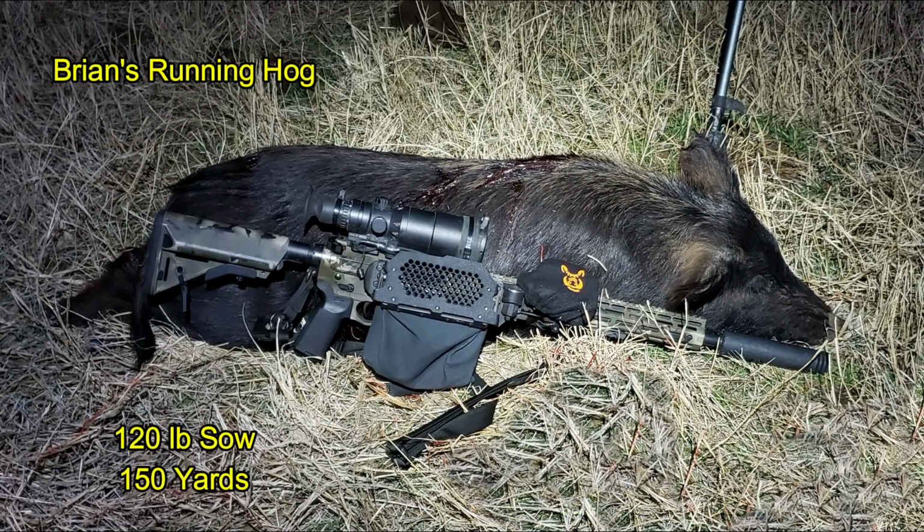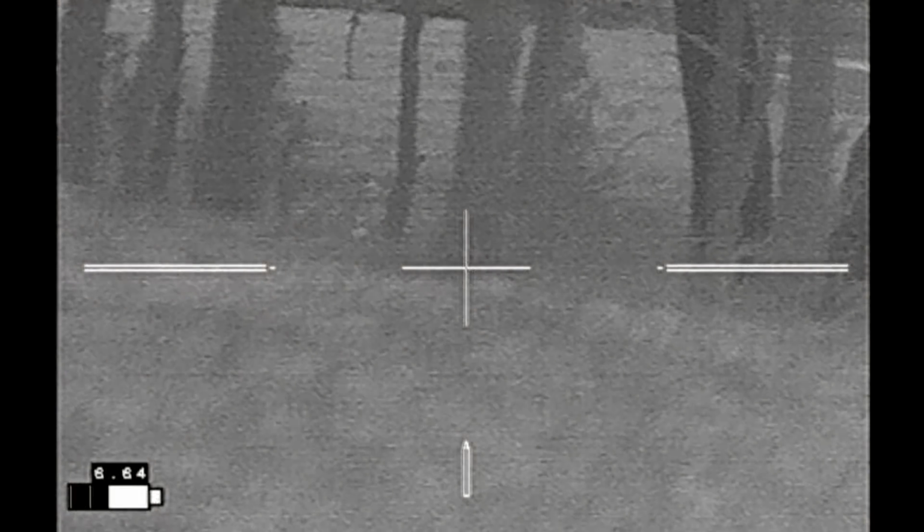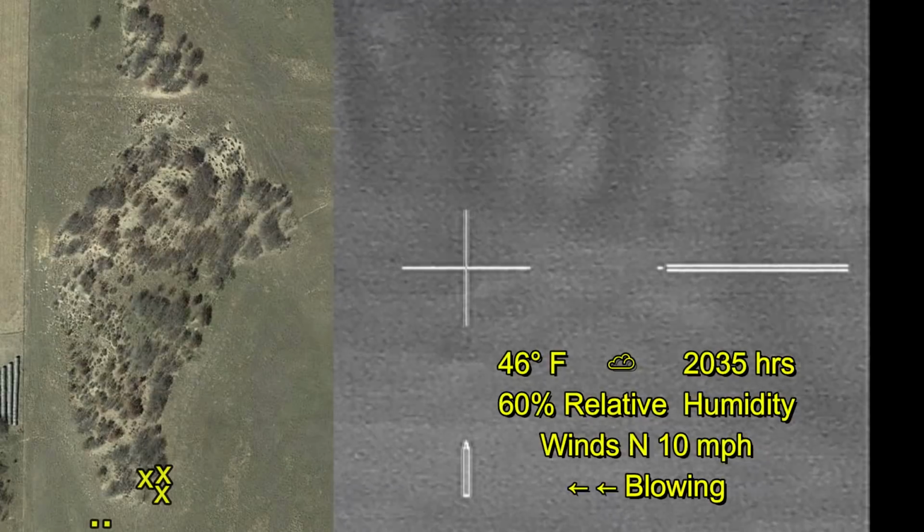And my last hog shot turned out to be a 120-pound sow, also not pregnant. We moved on to the next property. Now this is kind of interesting. There's this large hill. This is going uphill towards this mount at the top that's forested. And we've discovered hogs there.